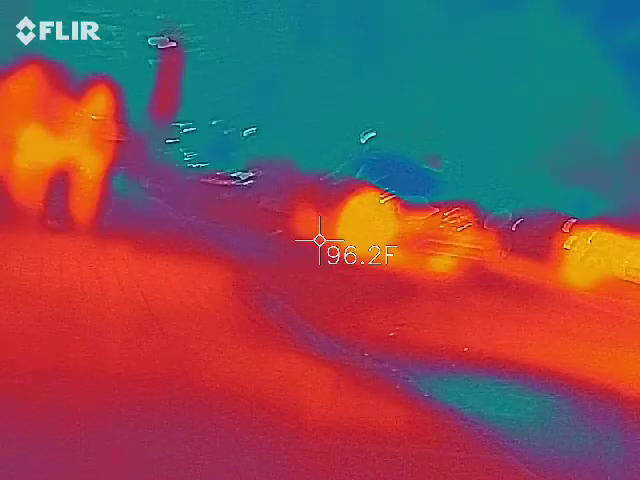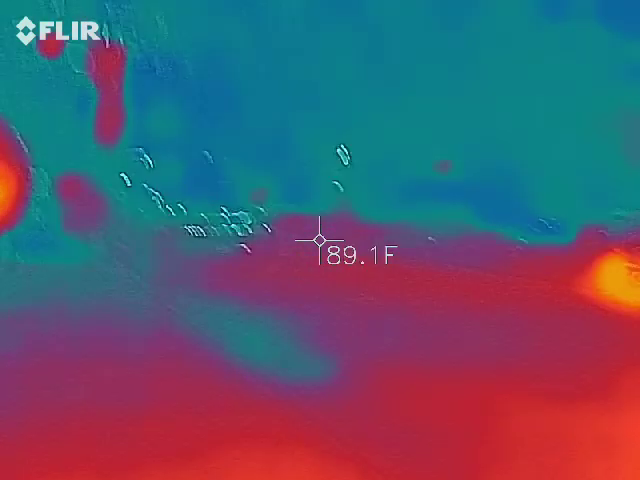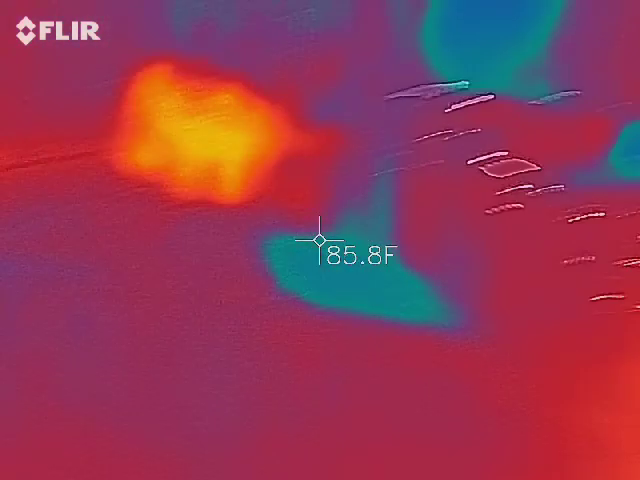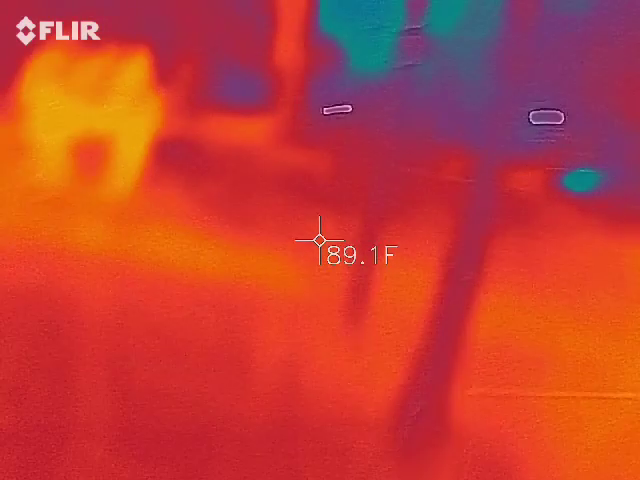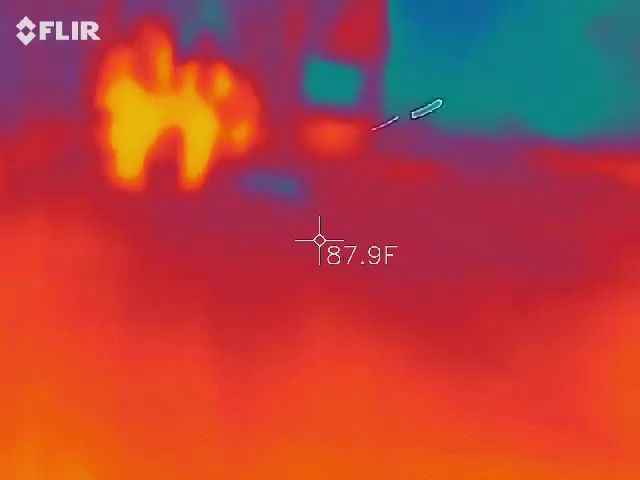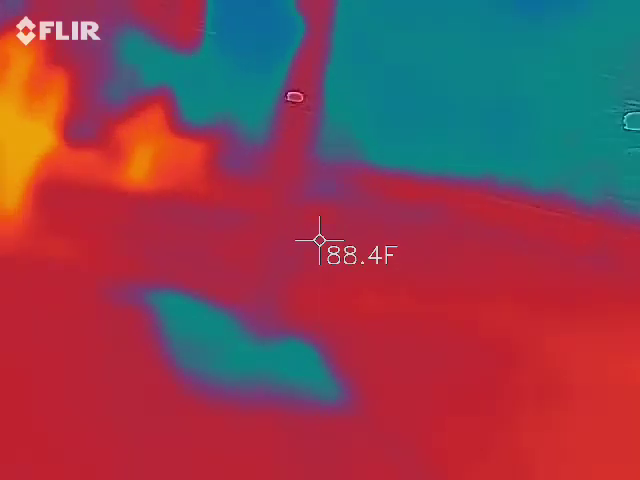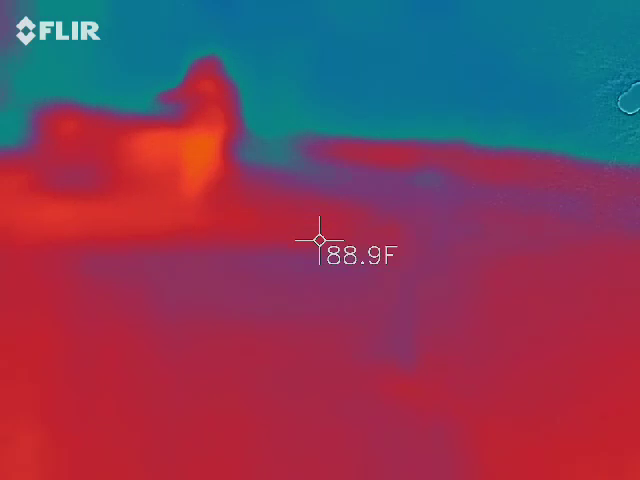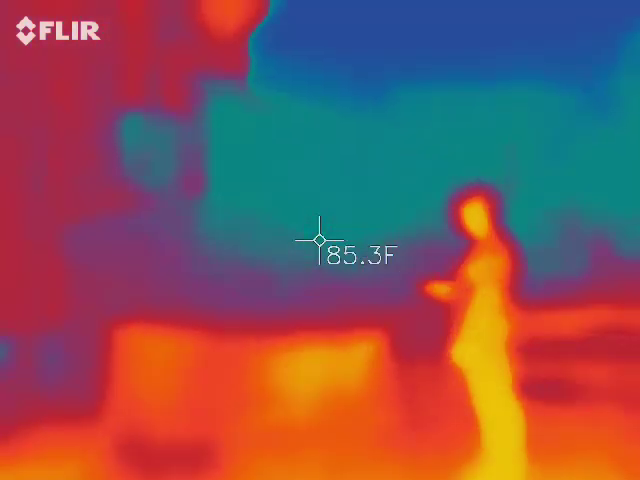Distracted by a building. There'll be a light that turns on. It just gets motion sensor.